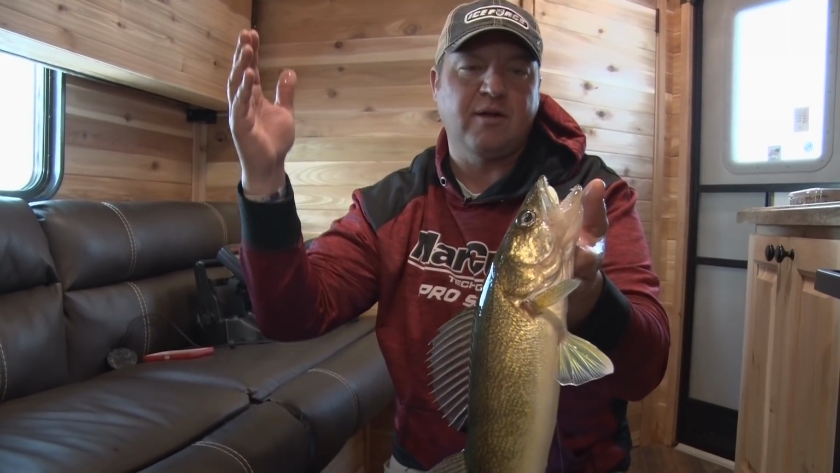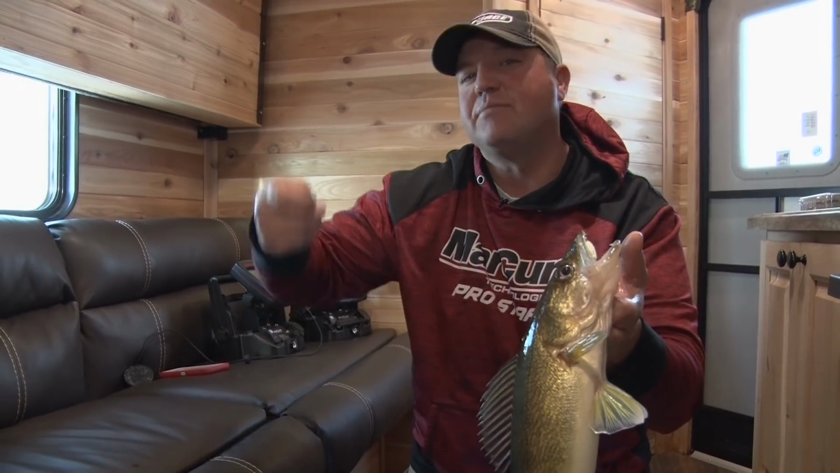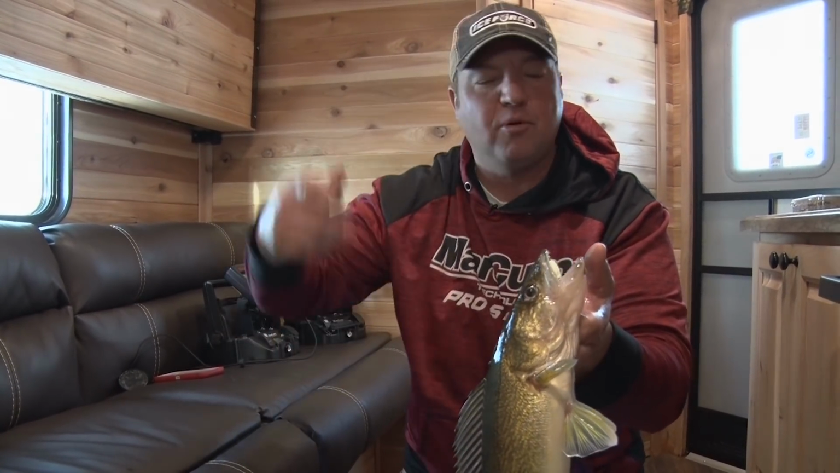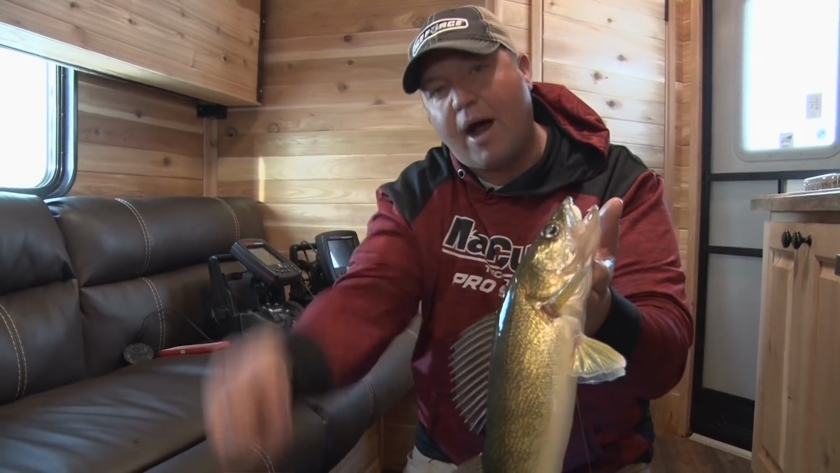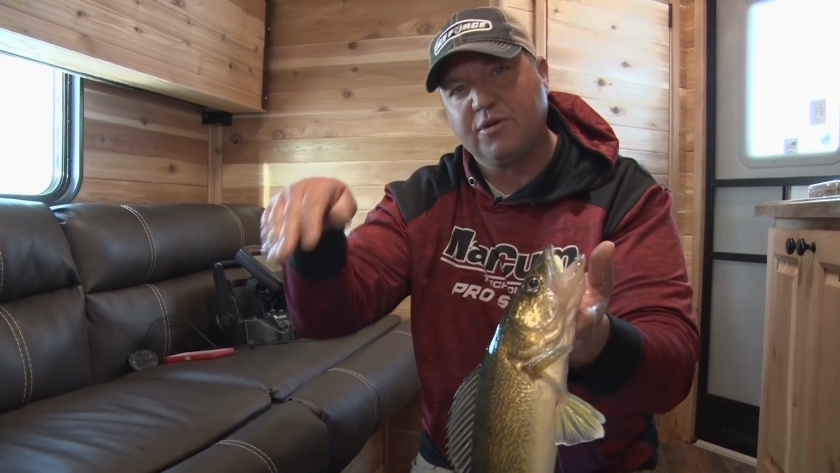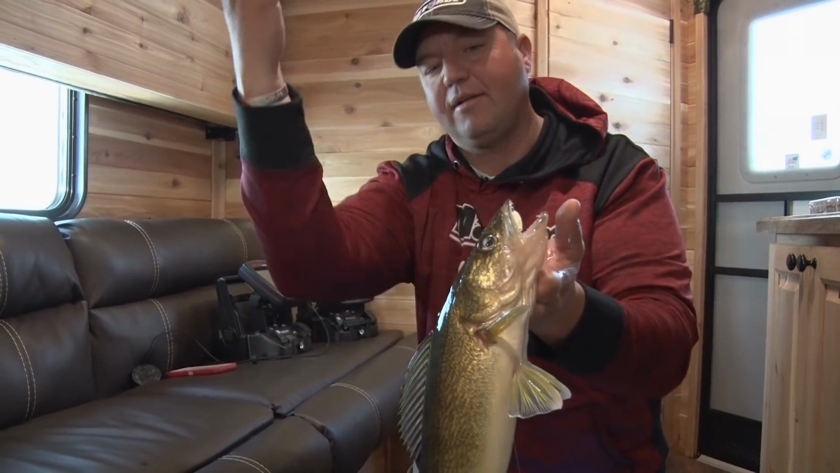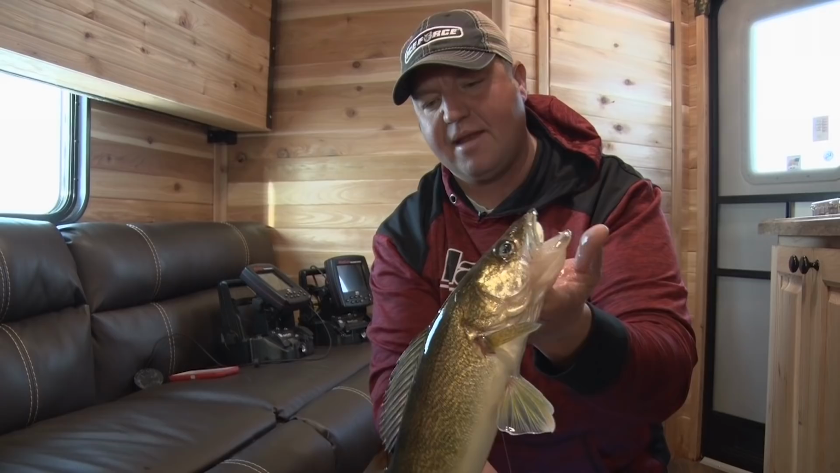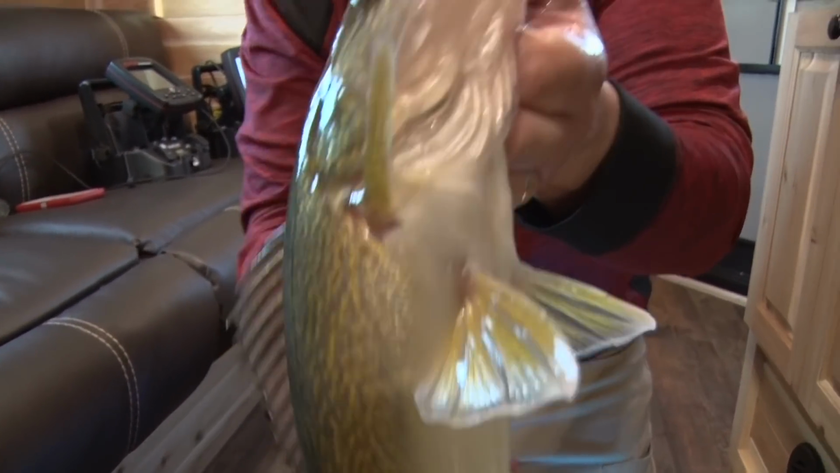Sometimes they come up and wail on it right away, but stick with them. Even if they come up and don't hit, a lot of times I'll do a couple things. I'll give it a couple rips or do something to try to get them reinterested rather than dropping it right back in their face. It's so unnatural for baits to come right into a walleye's face. A lot of times when the fish go down, rather than chasing them down, I'll actually rip it up in the water column to get them to come back up and play a little bit of cat and mouse. But yeah, decent looking walleye. I'll take it, man.